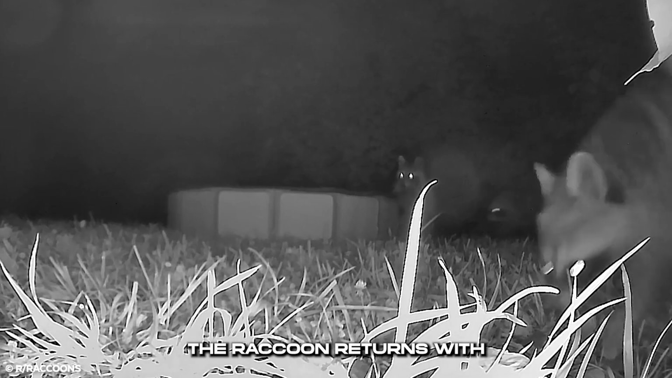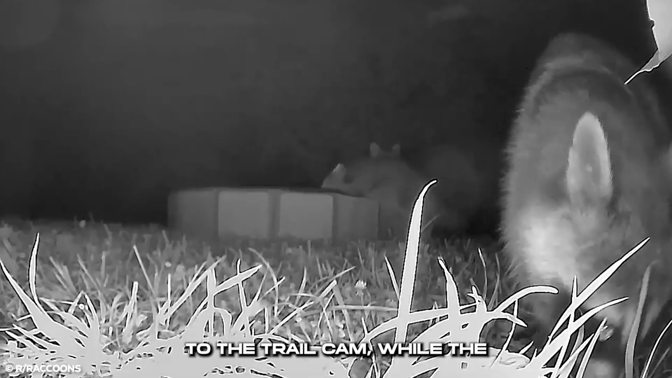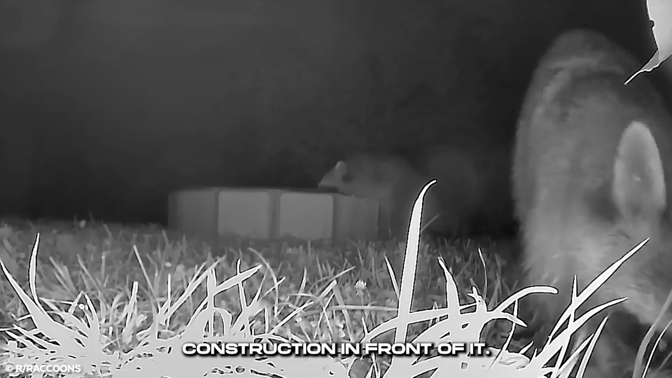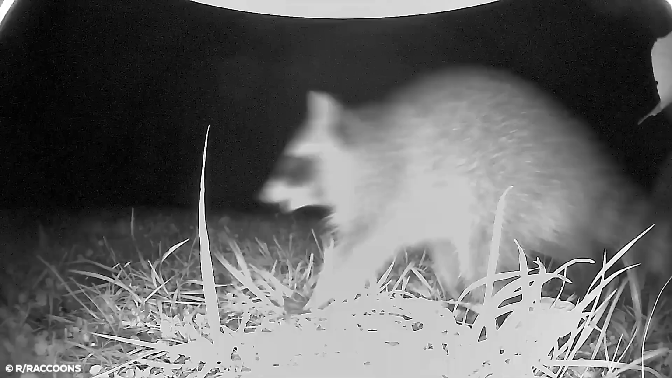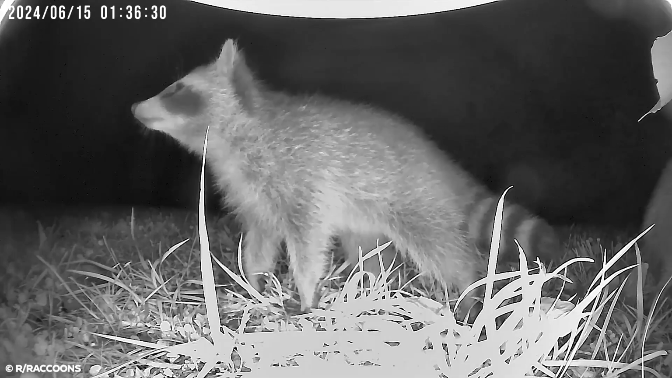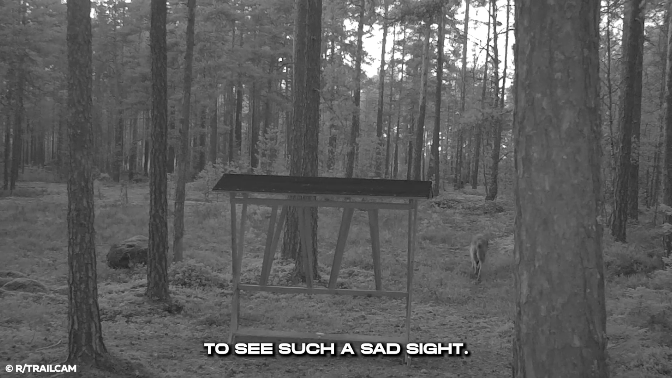The raccoon returns with another raccoon in tow. It sniffs the ground close to the trail cam, while the other one checks a circular construction in front of it. They stay close to the light for safety. This observer never expected to see such a sad sight.